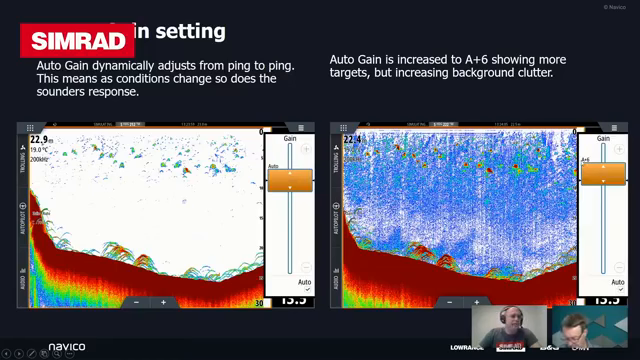So this is where we've set it in automatic, but we've biased it, or we've made an adjustment to the automatic setting of +6. So the picture on the left is in what we deem to be a sort of normal configuration with auto. And then the picture on the right is where we've pushed up that gain. Now, it's a really cool feature because it means that you can fine-tune the image to something that you're really happy with. And if the conditions change, the auto feature will look after that for you.